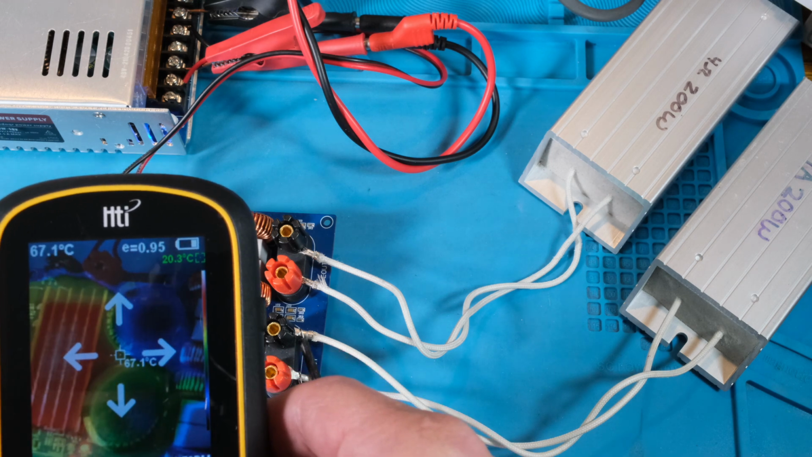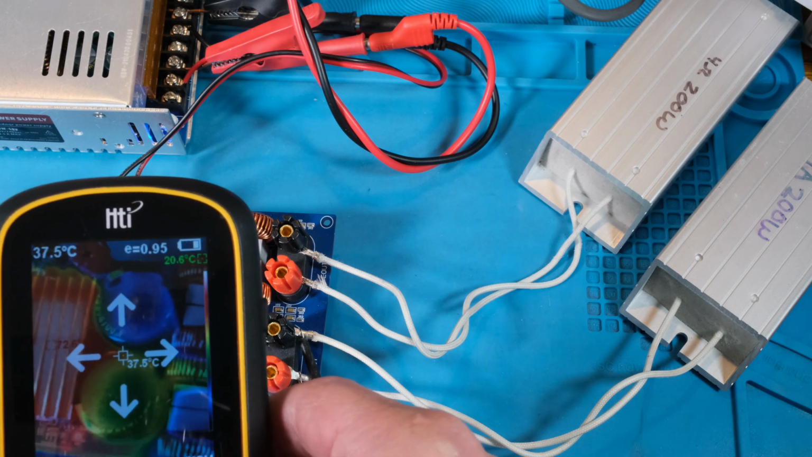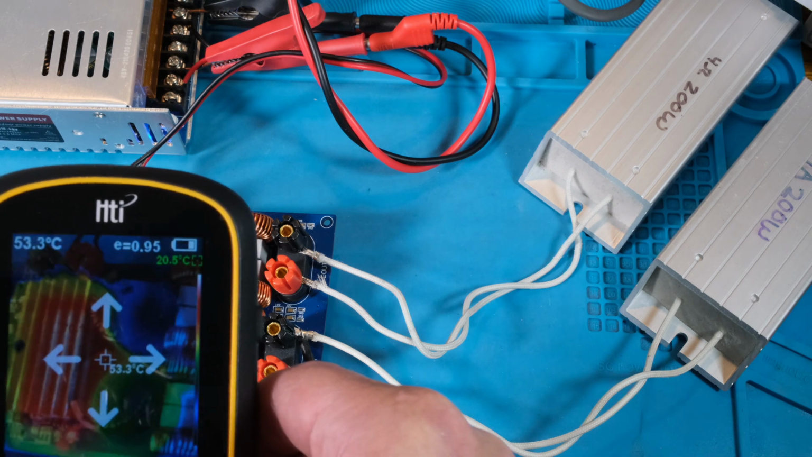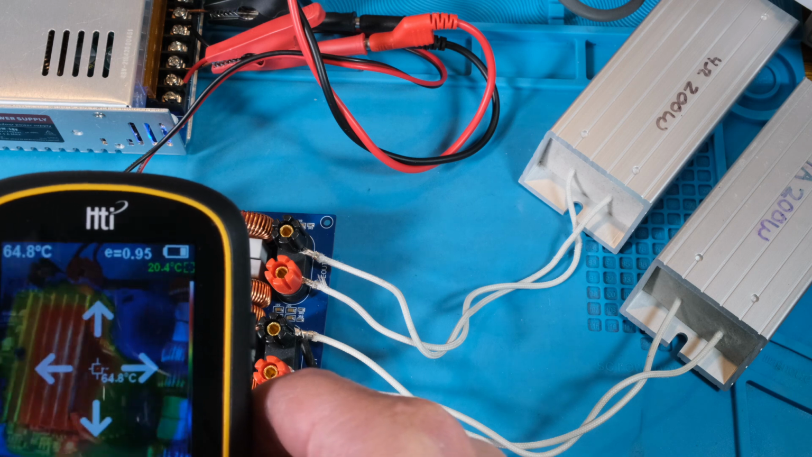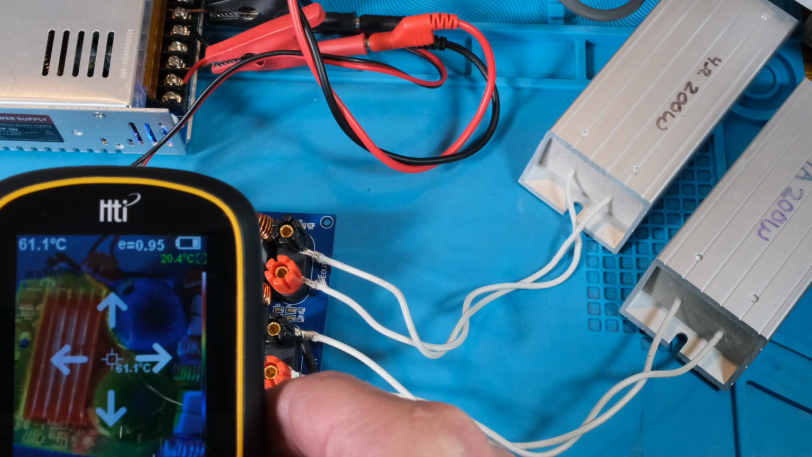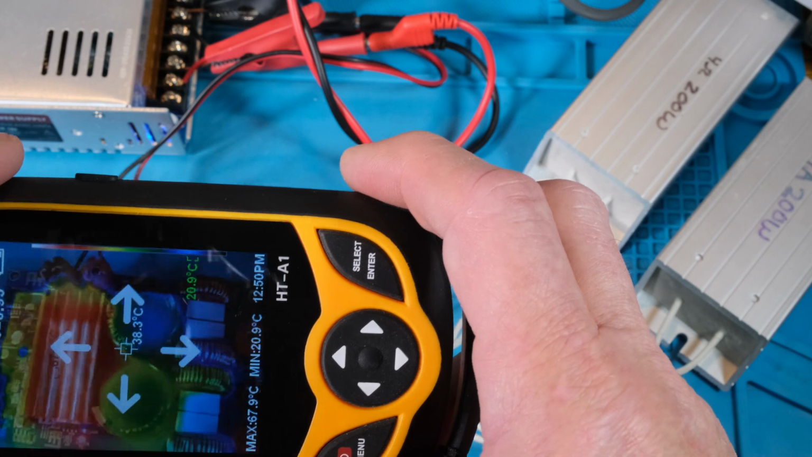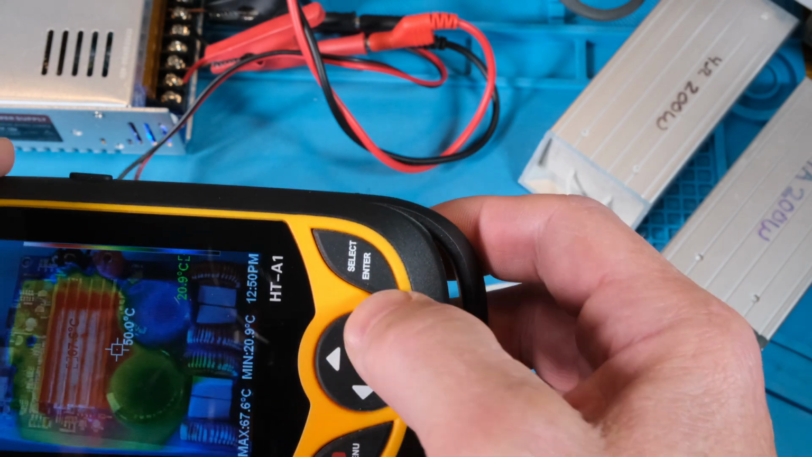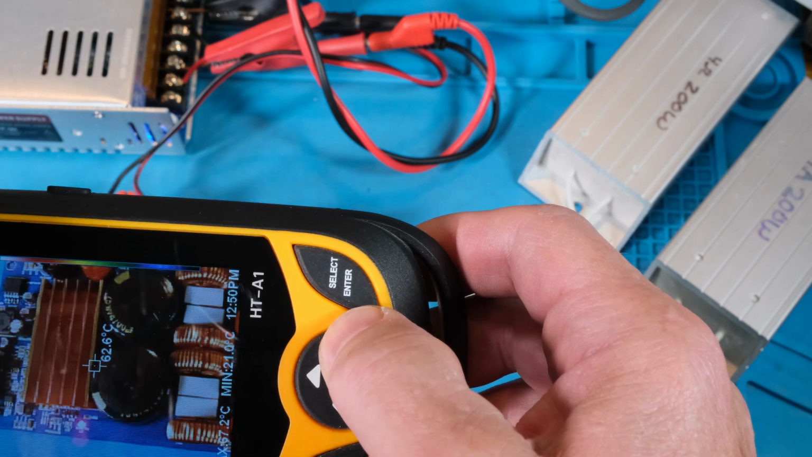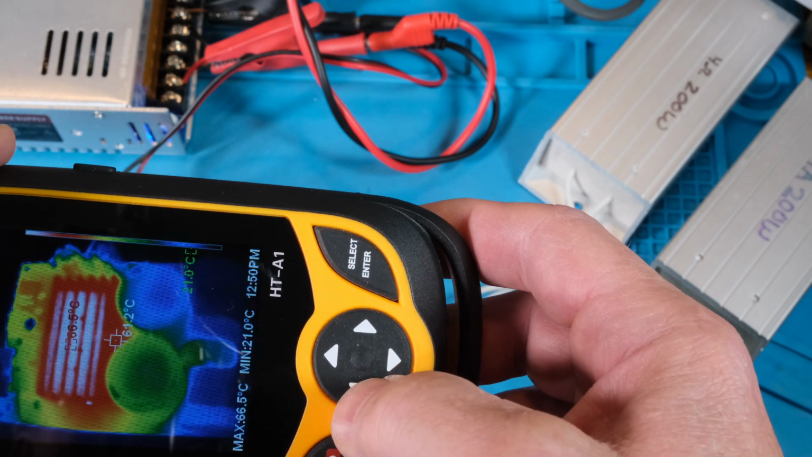Okay, that's looking like the capacitors are getting lined up, I think. Whoops, going the wrong way. So I definitely like the slider on the FLIR camera. That makes it a lot easier than hitting these buttons. I guess I can just hold them down and it'll pull it. But yeah, so there's that image. Then I can get a little bit more thermal, a little bit more. Whoops. And I guess that was all thermal right there.